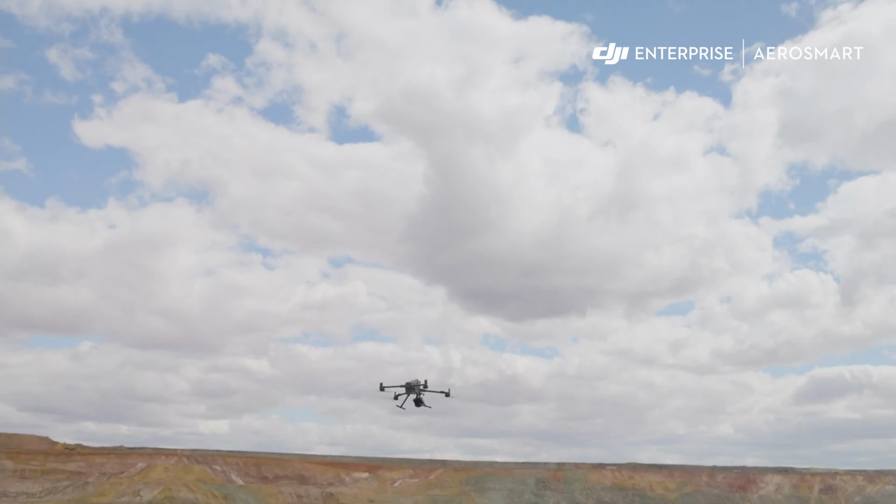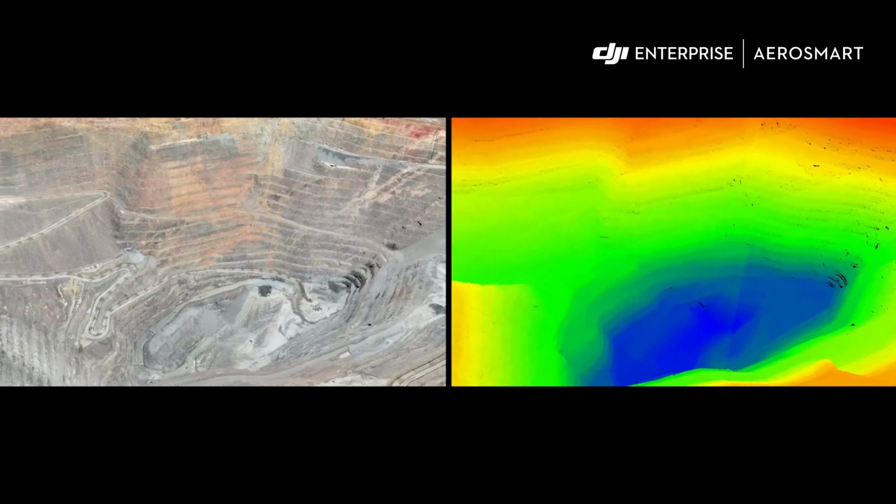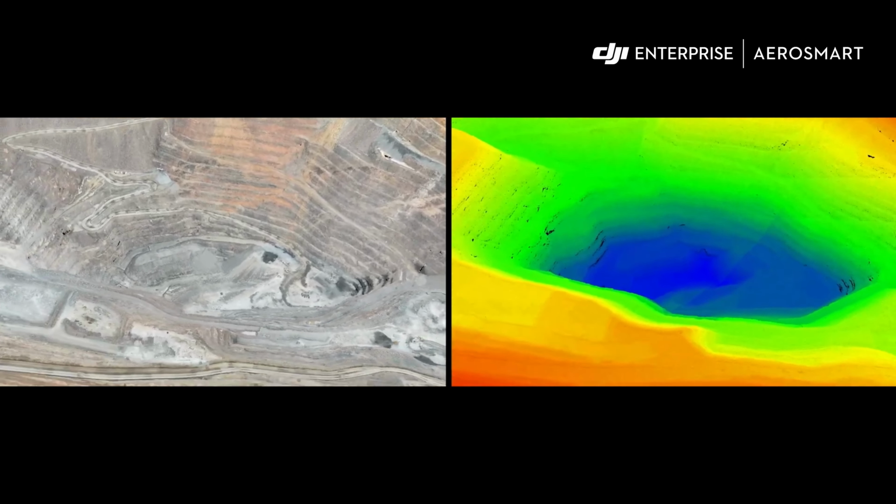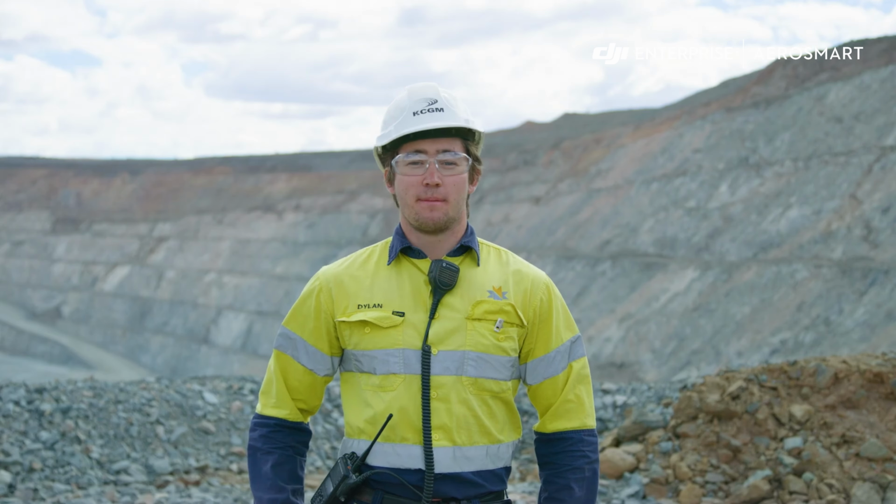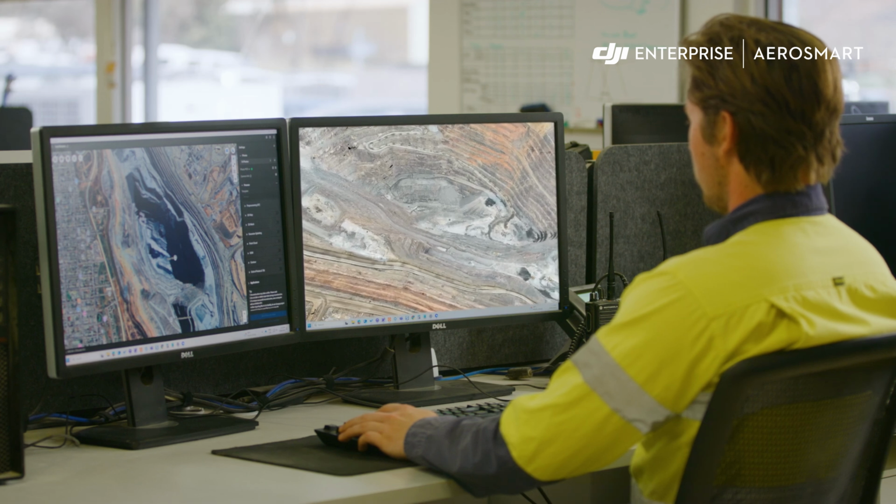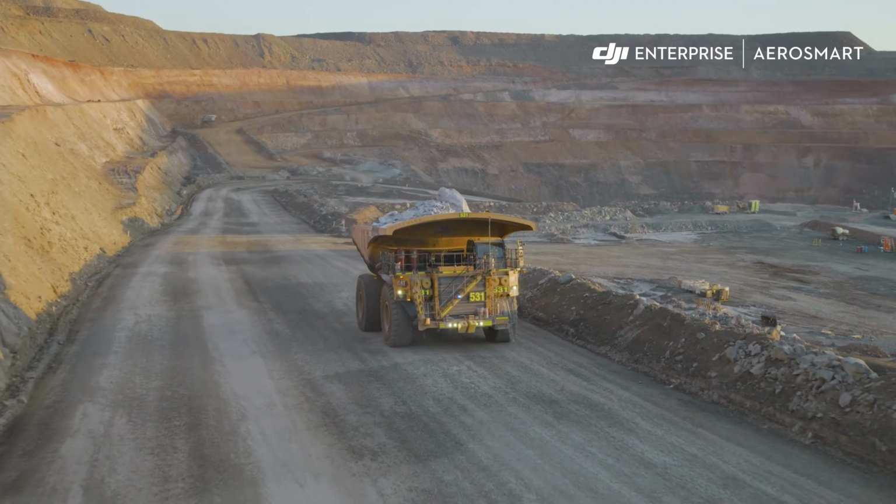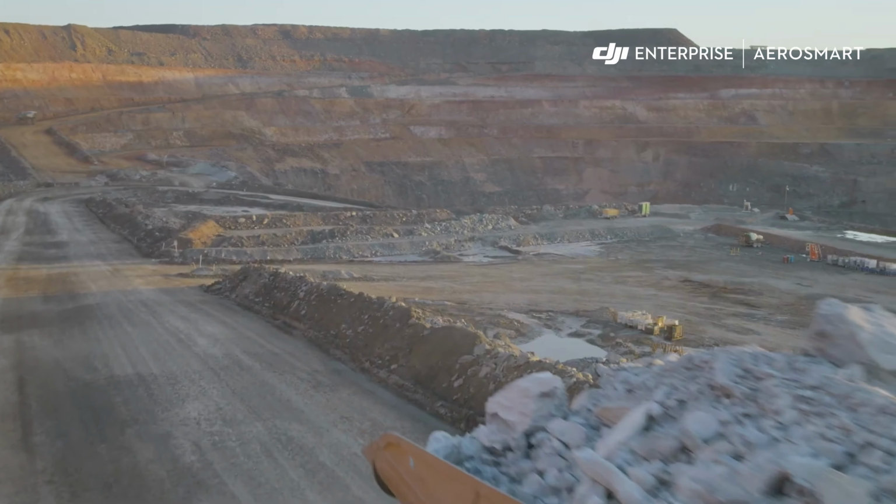The accuracy is much better than photogrammetry. It has about 3 centimeters vertical accuracy and 4 centimeters horizontal accuracy at a height of 120 meters. Using multi-temporal data, for instance, having scans from one week to another, we're able to very accurately estimate the total material moved and the ore mined.